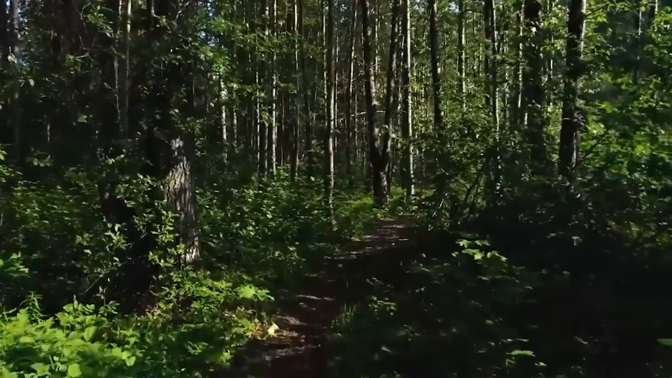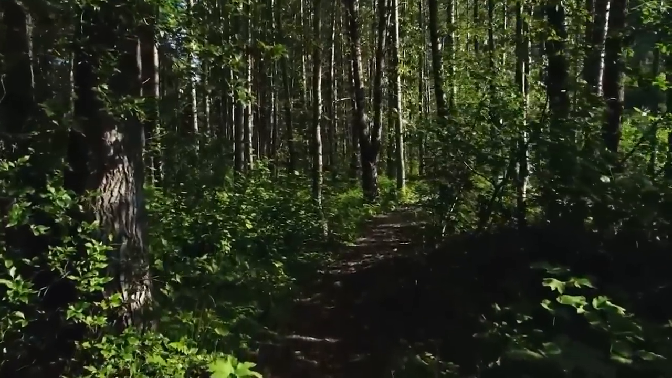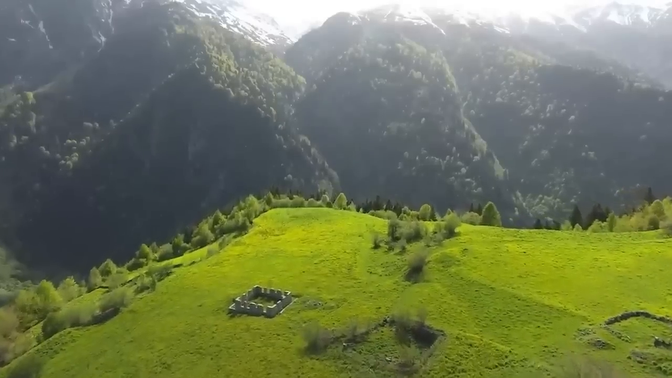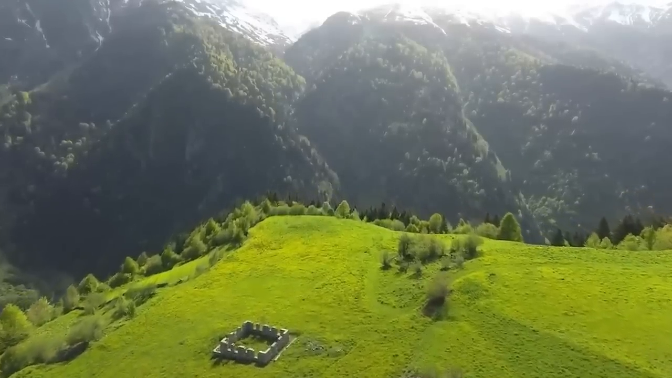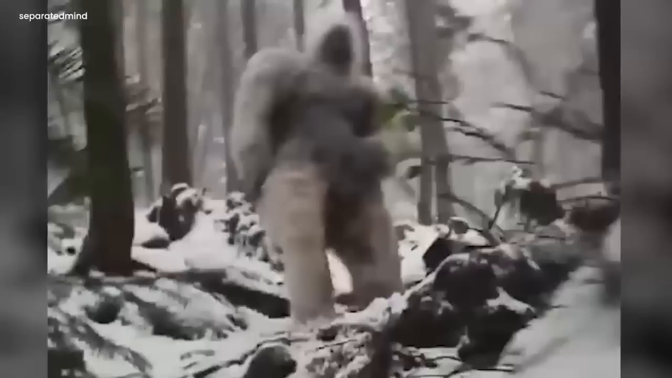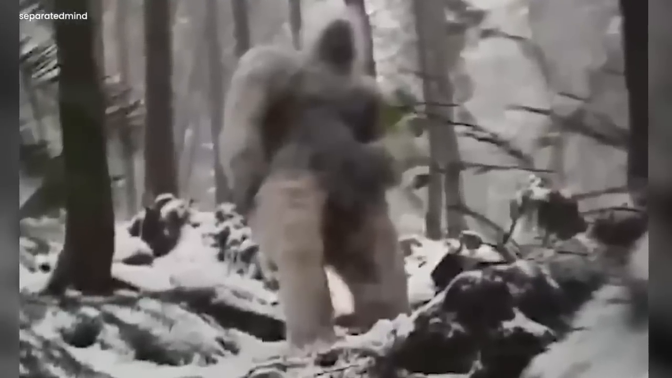Explorer got attacked by Yeti. In a mysterious forest, a brave explorer went on a big adventure with just a camera. They wanted to capture the unknown beauty of nature, but things took a scary turn. Suddenly, a loud roar broke the peaceful silence, and huge furry creatures like the ones from stories appeared.